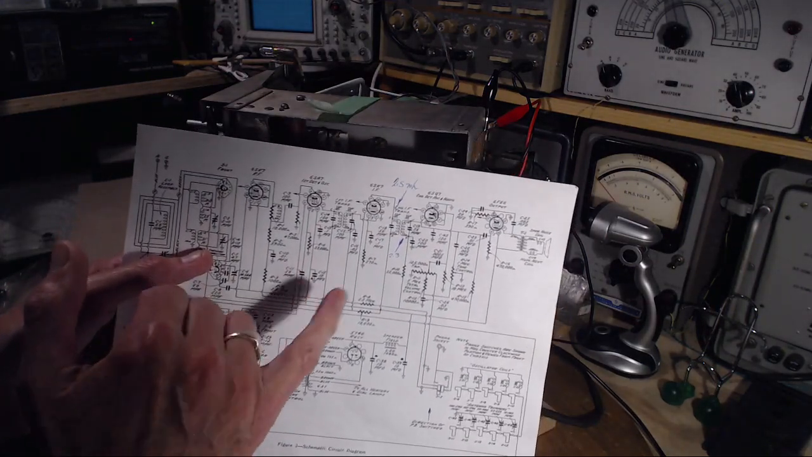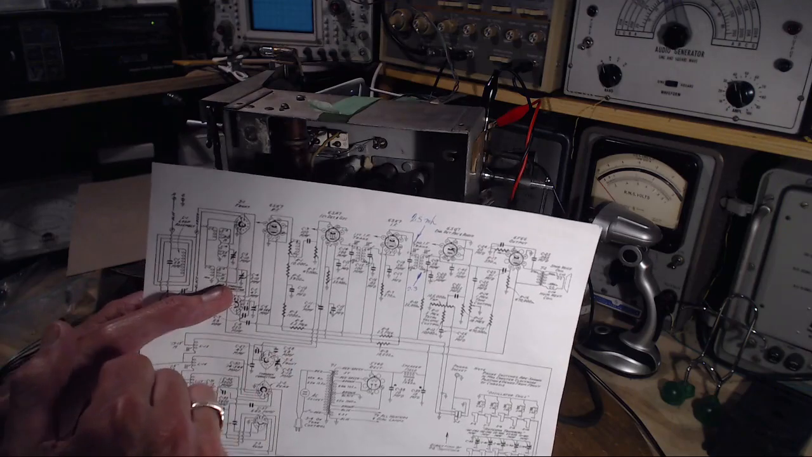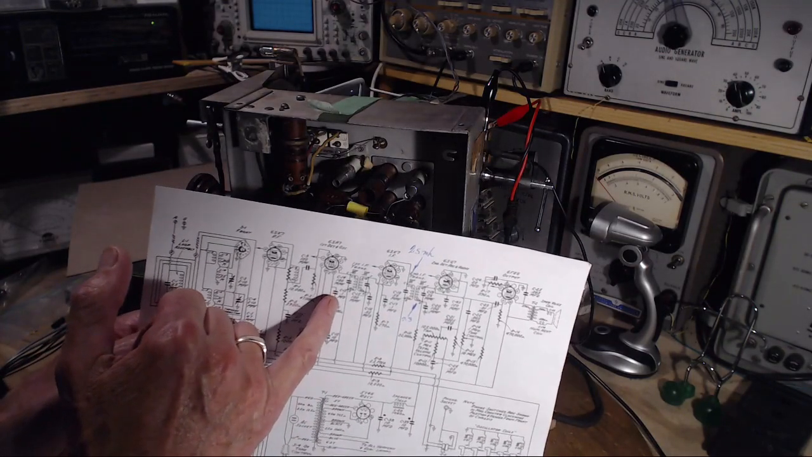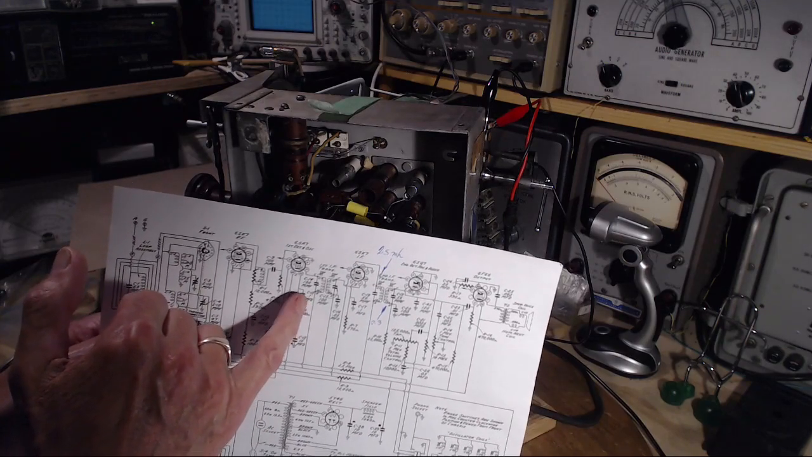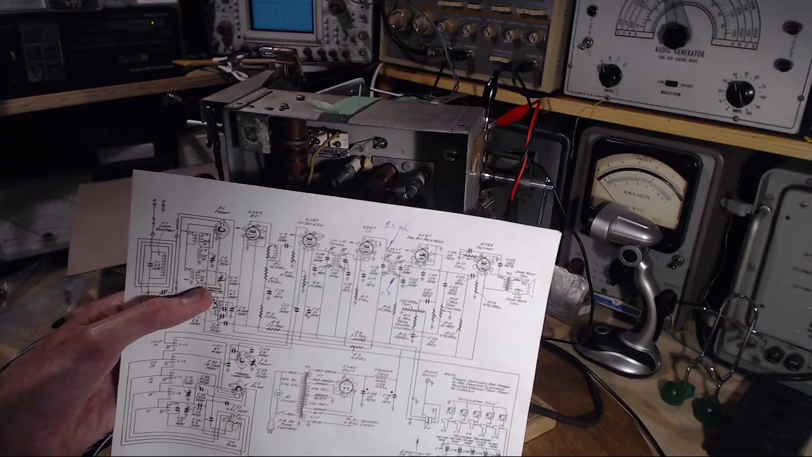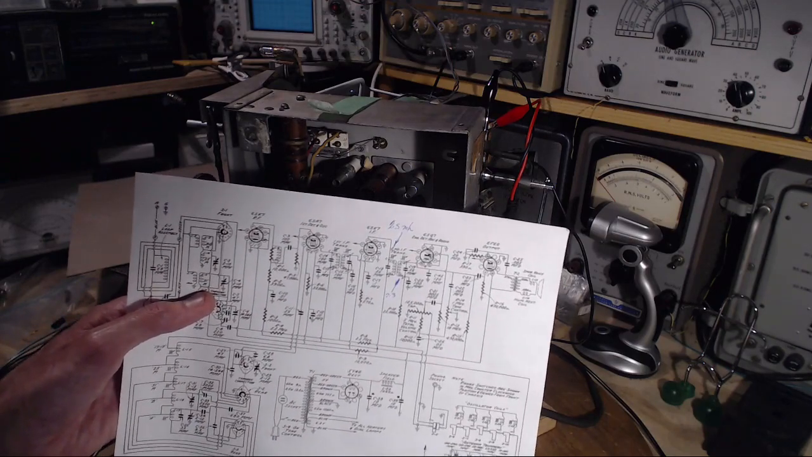So in order to snuff out any remaining high frequency signals, there's another capacitor added of a significant size, this 0.1. The two of them are doing the same thing. Together, they cover everything. Let's put it that way. I guess that's a way to put it.